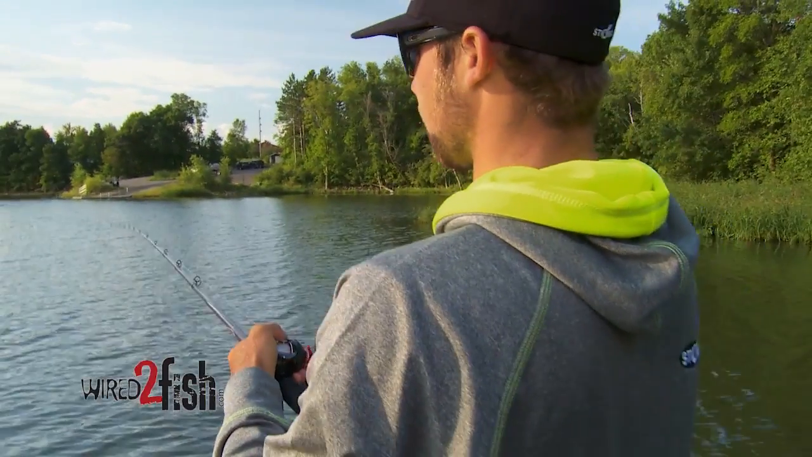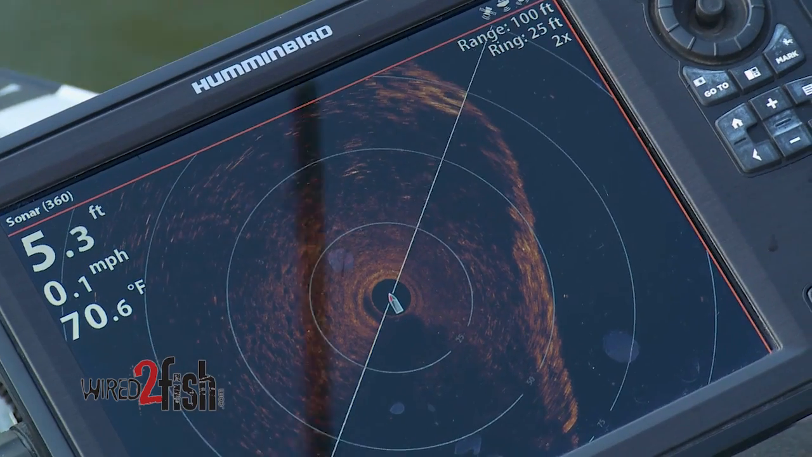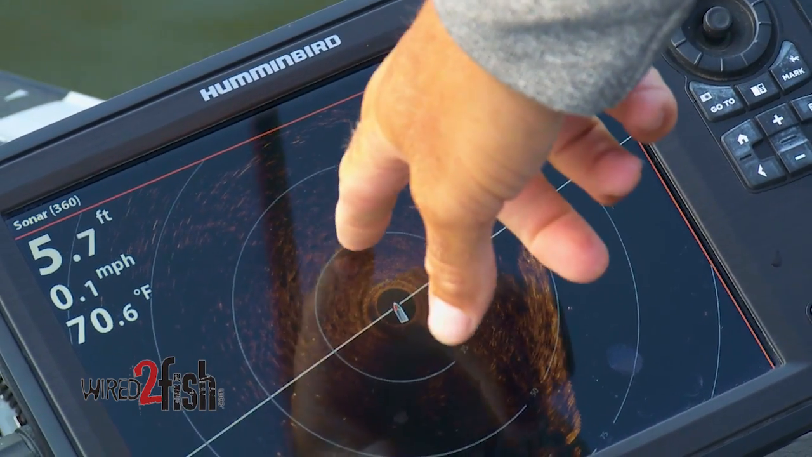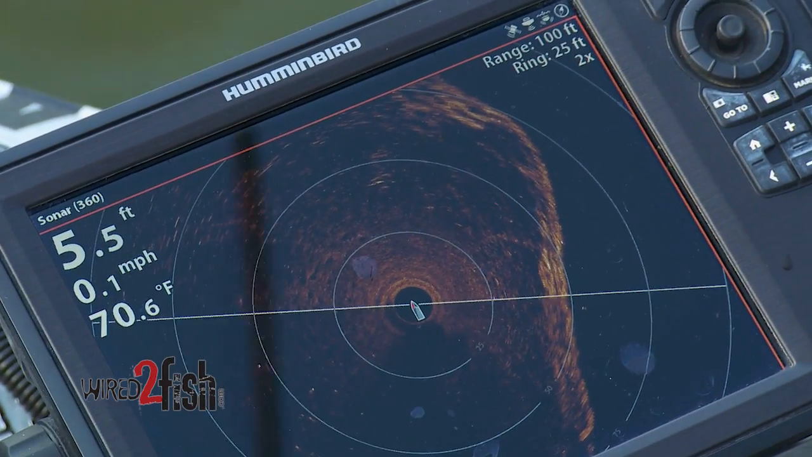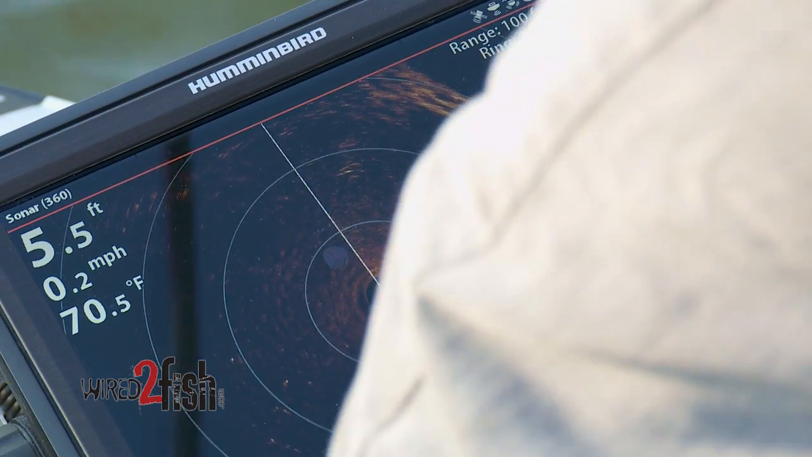I've got mine set at about 100 feet. So I know that each ring is about 25 feet away. So I can look and say this is 25, 50, 75. So I know that I need to make my cast 75 feet out there to hit that rock.